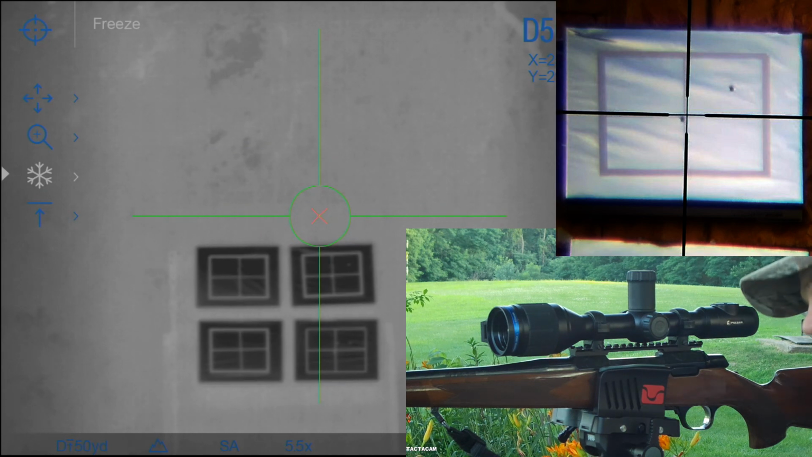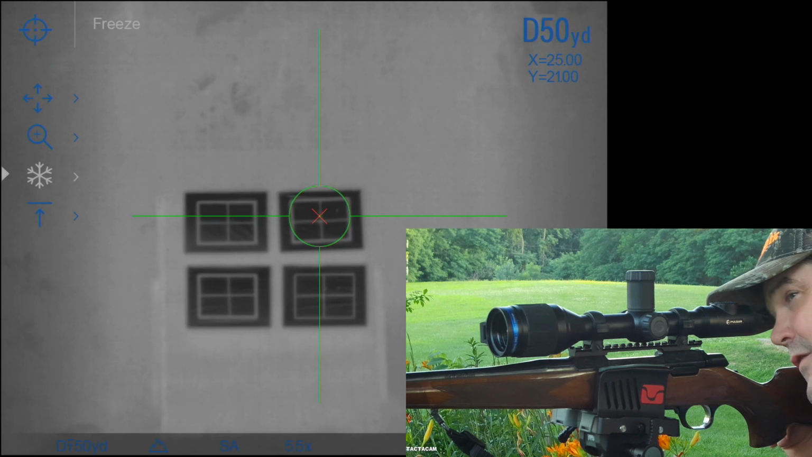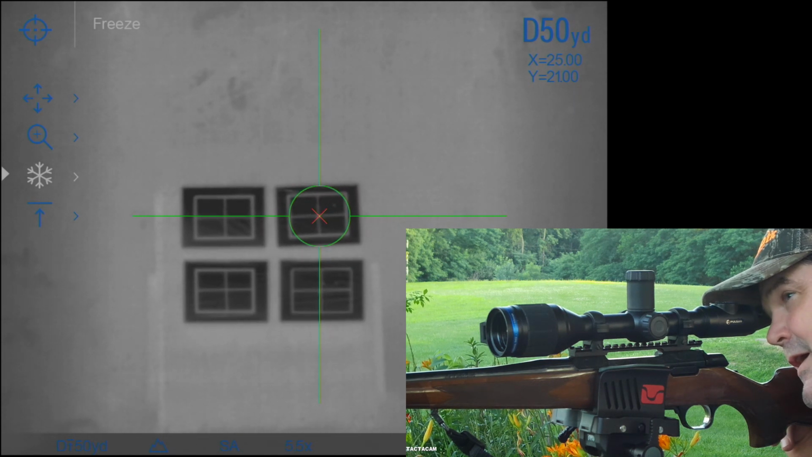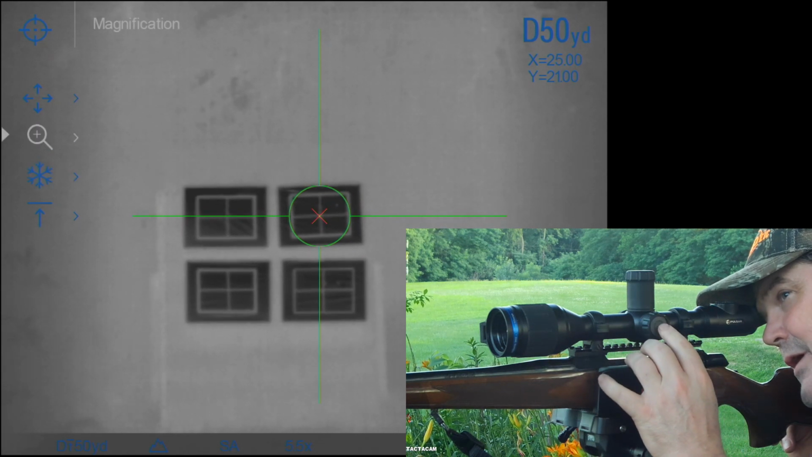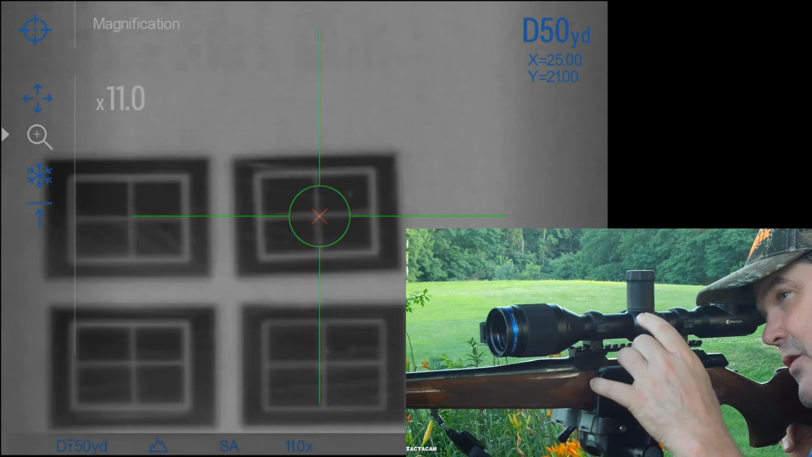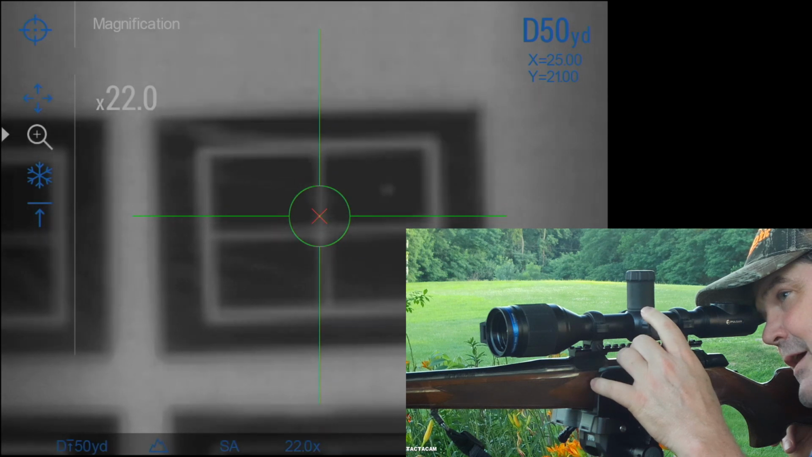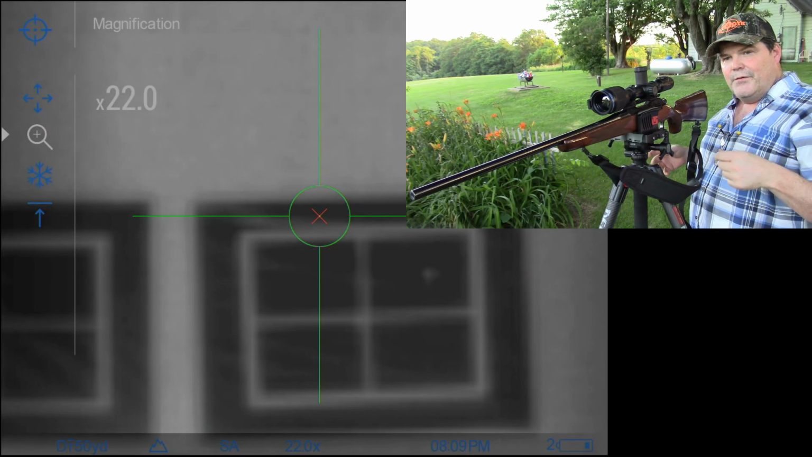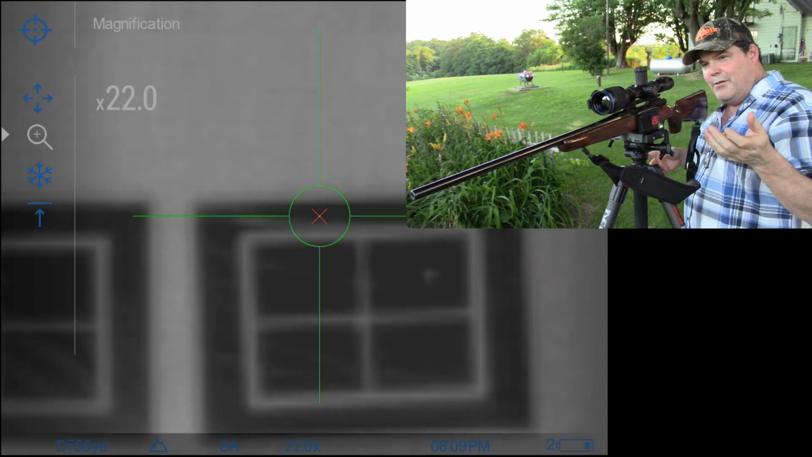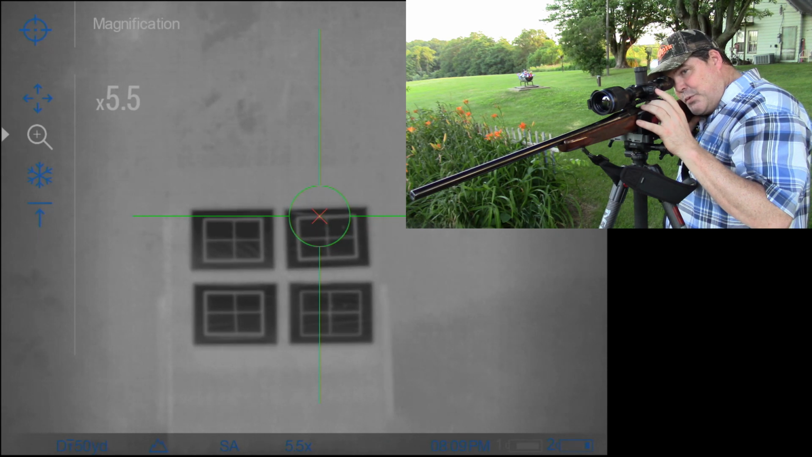Okay, so I don't know if you can see that or not, but we're hitting pretty much dead center there. That's how it's supposed to work. If we had some issue there or needed to make another change, obviously we could have come back up into the magnification. We can zoom in and very precisely change that. If we came in here, zoomed up, went back and did the freeze frame, and went through the readjust again, we could go through the process again, but I will be honest with you, that's probably going to be